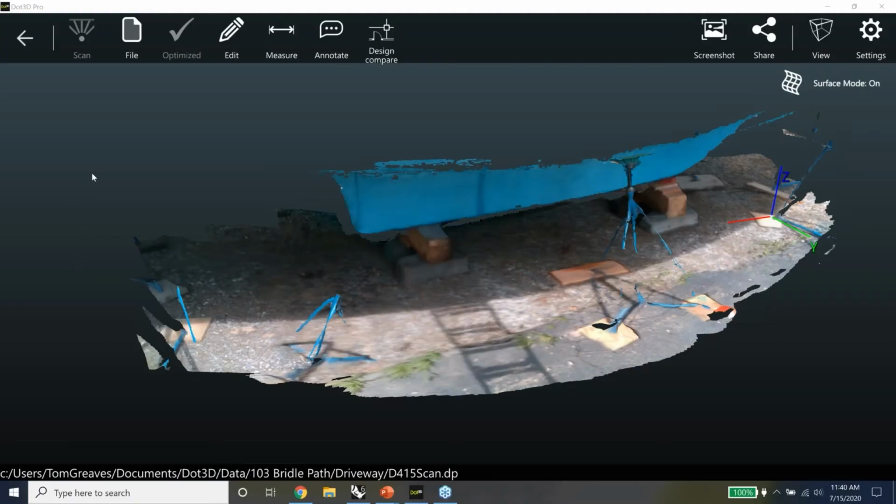There we go. Okay, so this data set here was captured with the D415, and you can see from the shadows that it was a bright sunny day. So the advantage of doing this with the RealSense on the phone is that you can capture in direct sunlight. And for this kind of application, that's often a huge advantage.